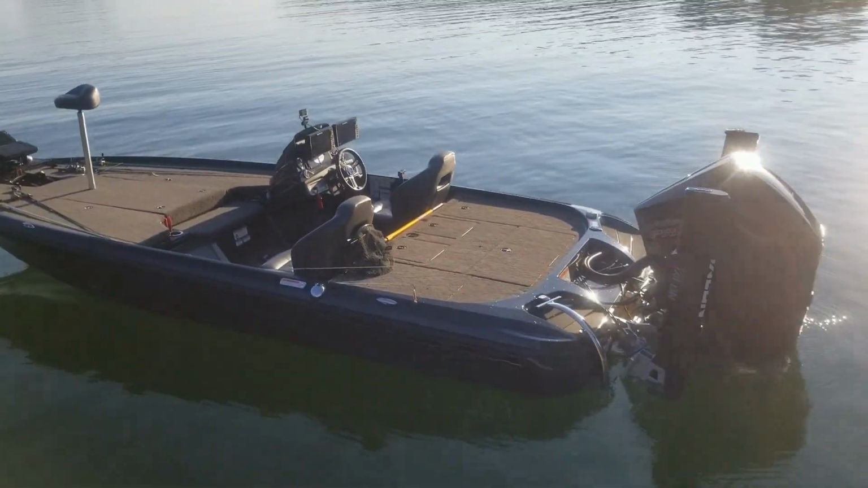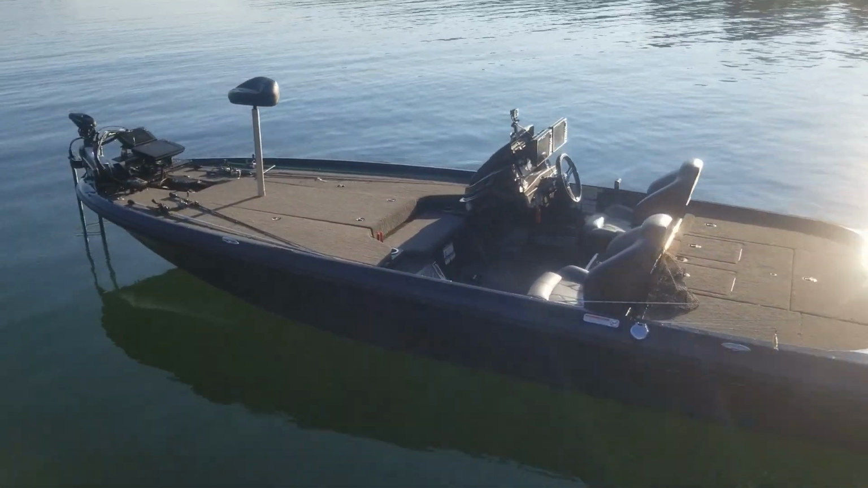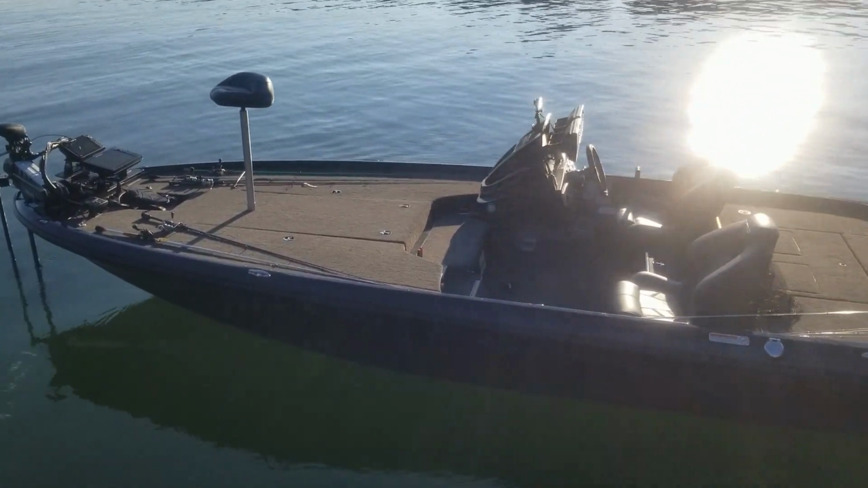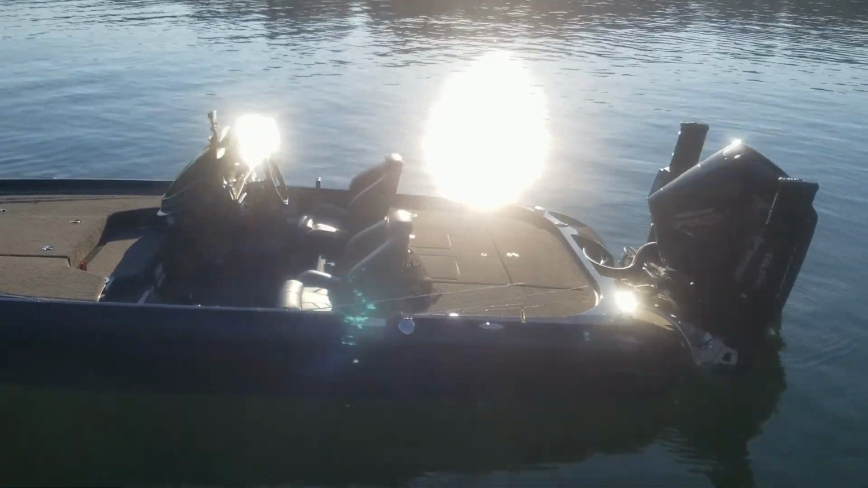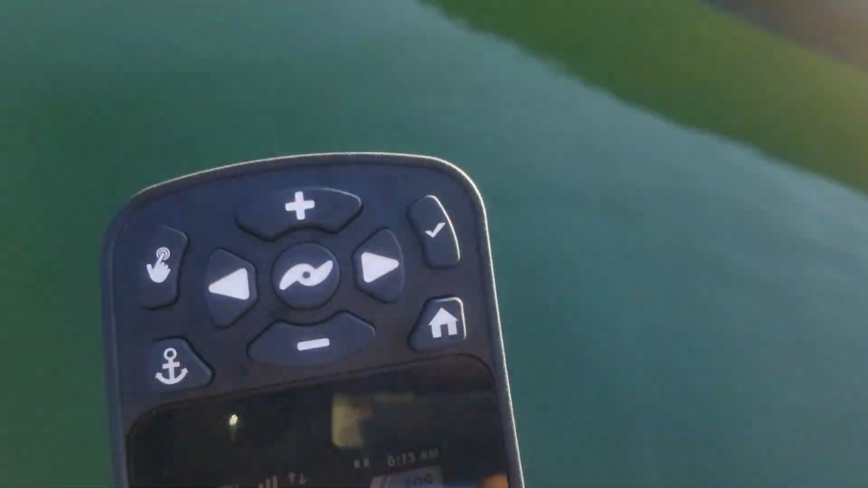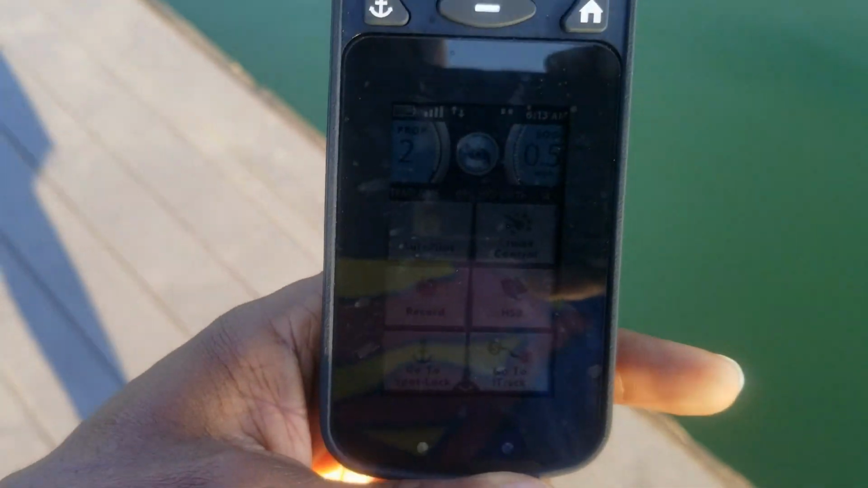Alright, another day out here on the water. One of the beautiful things about spot lock is that you do not have to tie off to the dock. You kind of push your boat off, control it with the remote, which is right here.